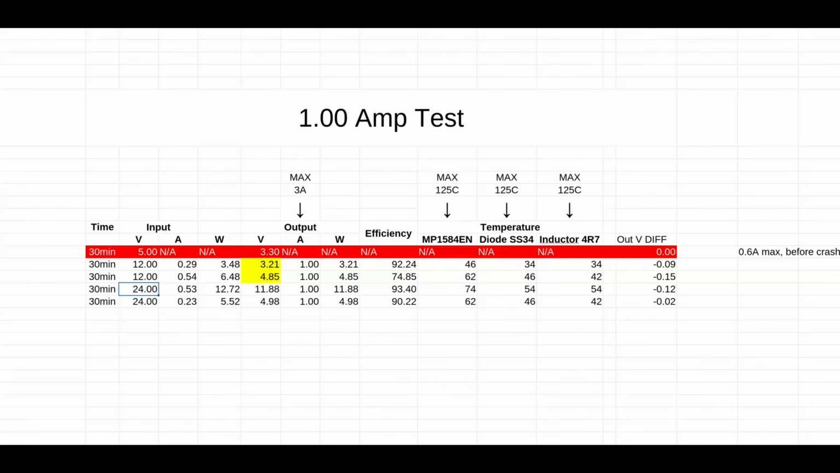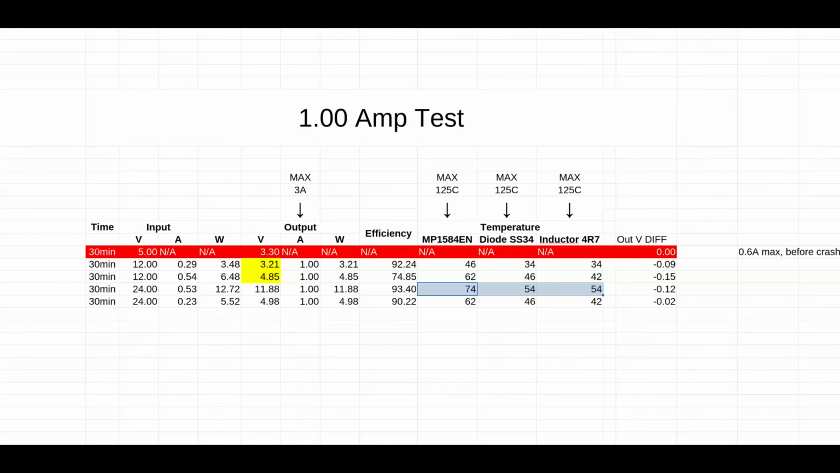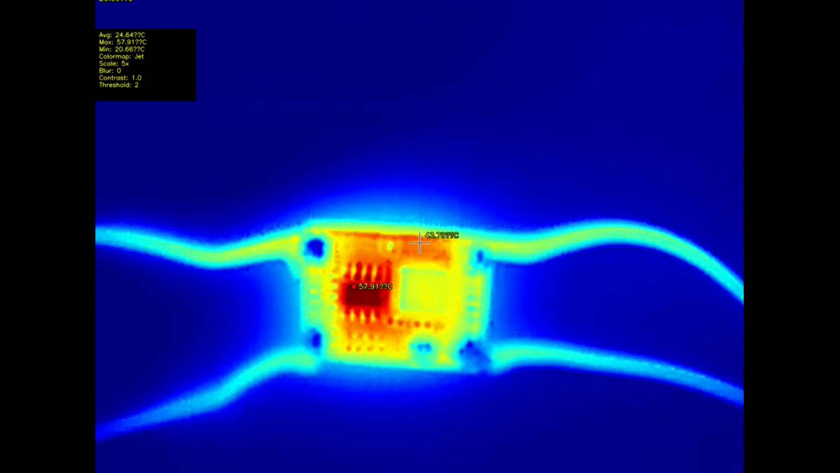24 to 12 volts. Now we went below 12 volts, so it's now 11.88 volts. The efficiency is good. The temperature's still fine in this range. So 24 to 5 volts, everything's good. The temperature is good. The voltage is good. Great. Now 1.5 amp.